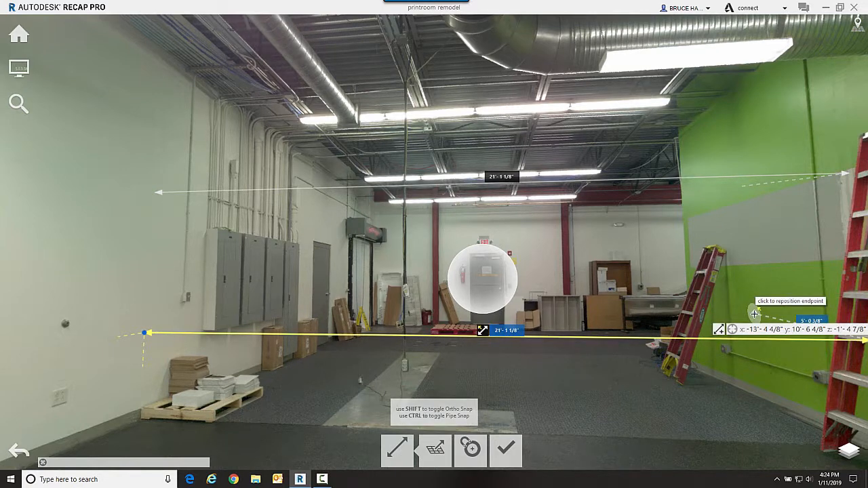And as you can see, that one came out real accurate. It wouldn't be surprising if it were off just a little bit because maybe the walls aren't completely straight, and remember there's that accuracy of 1/4 of an inch, so it could be off.